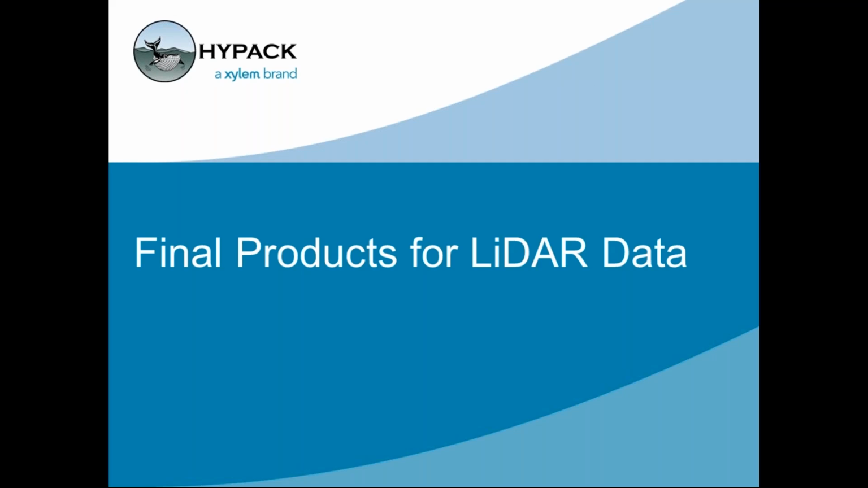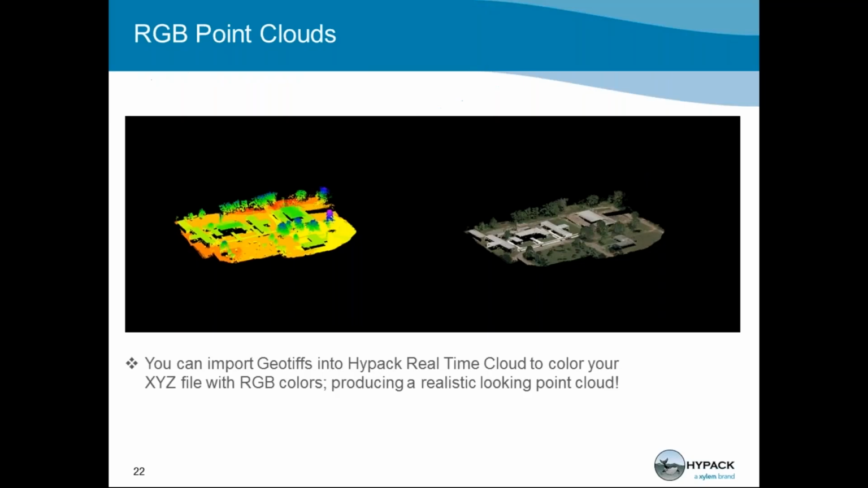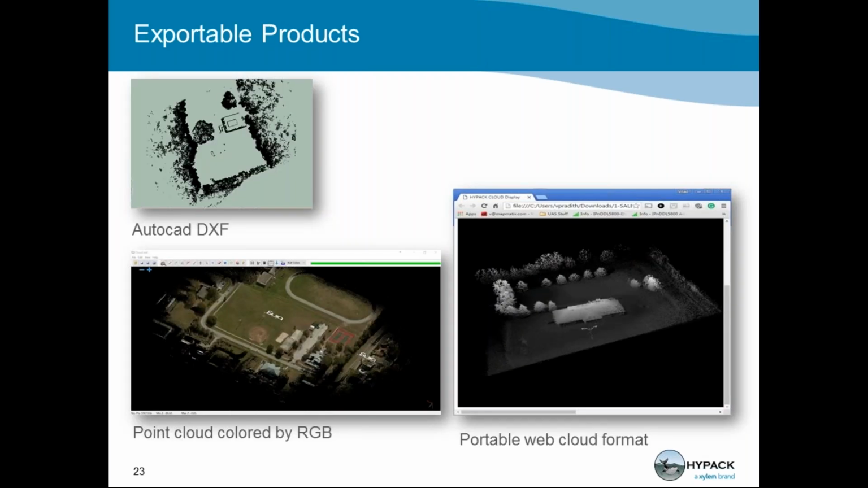We have a few different final products for LiDAR data, and I'm going to walk you through these quickly before we get into the specifics about our new payload product. So one of the exciting things that you can do in our real-time cloud is import GeoTIFFs. We take the RGB colors and apply them to your XYZ file, which produces a realistic looking point cloud. You can always save your data set out to an XYZ or an LAS, and we hope that you use this tool to produce XYZ point clouds that look great.